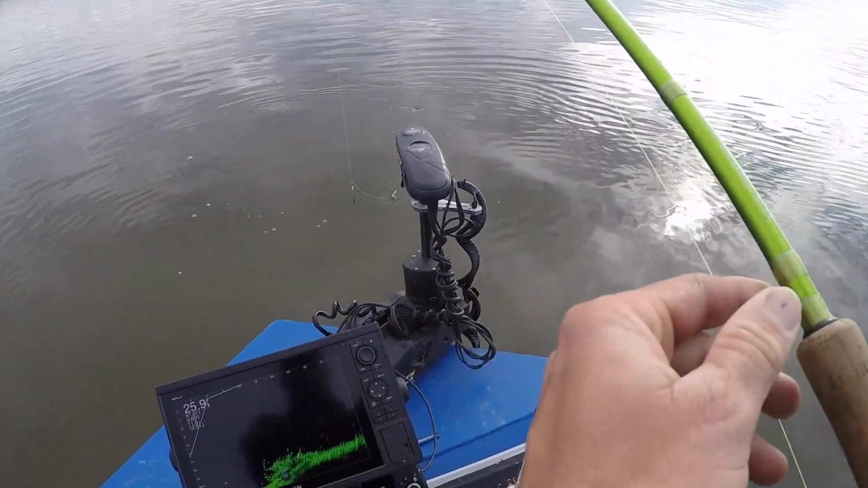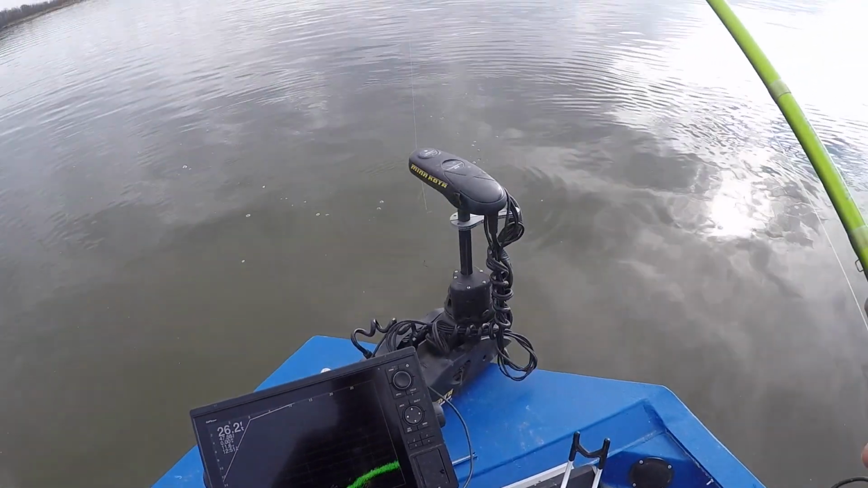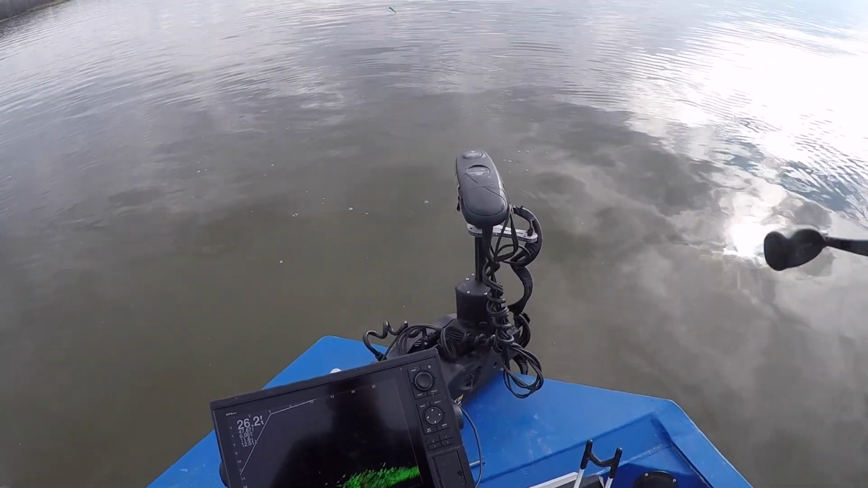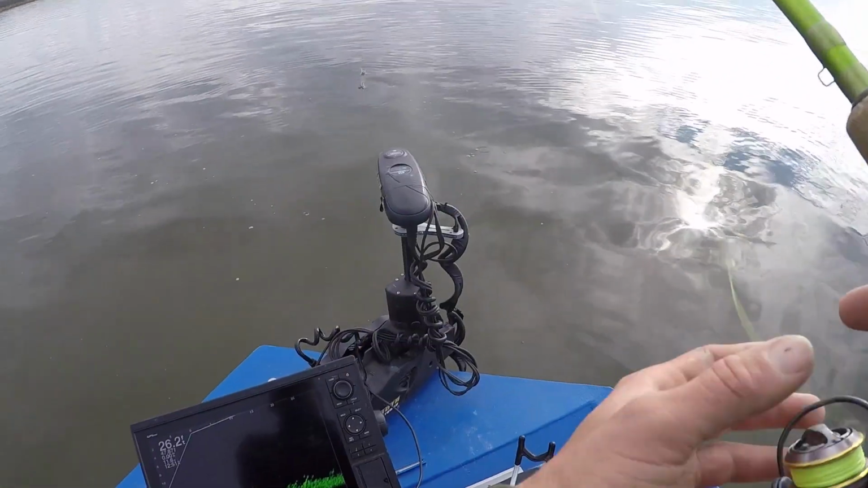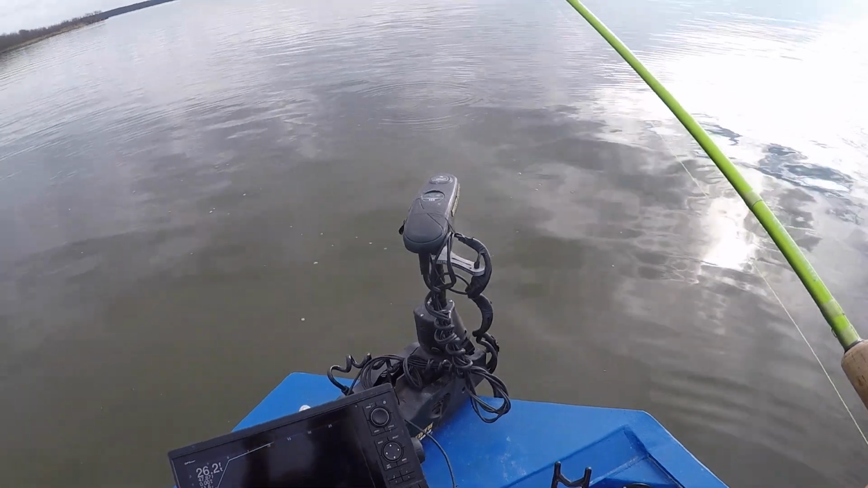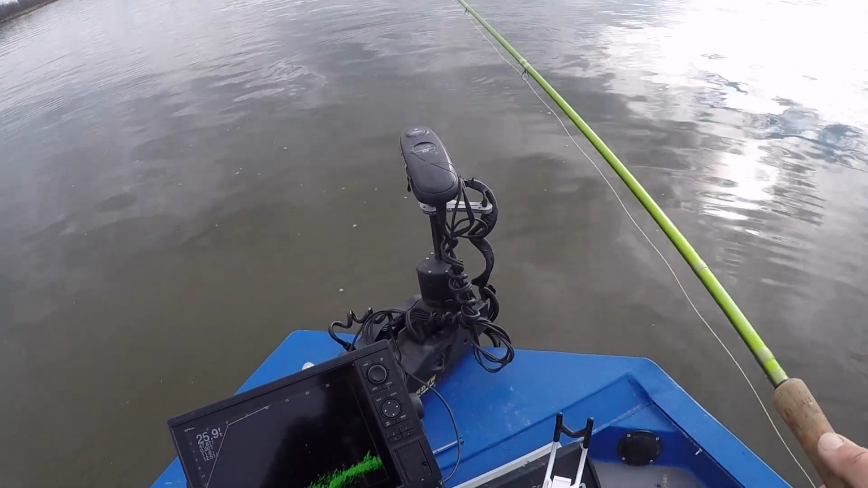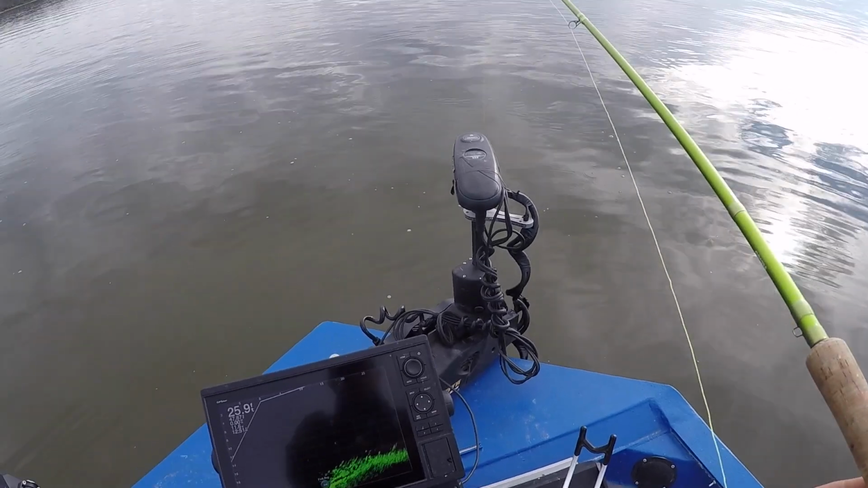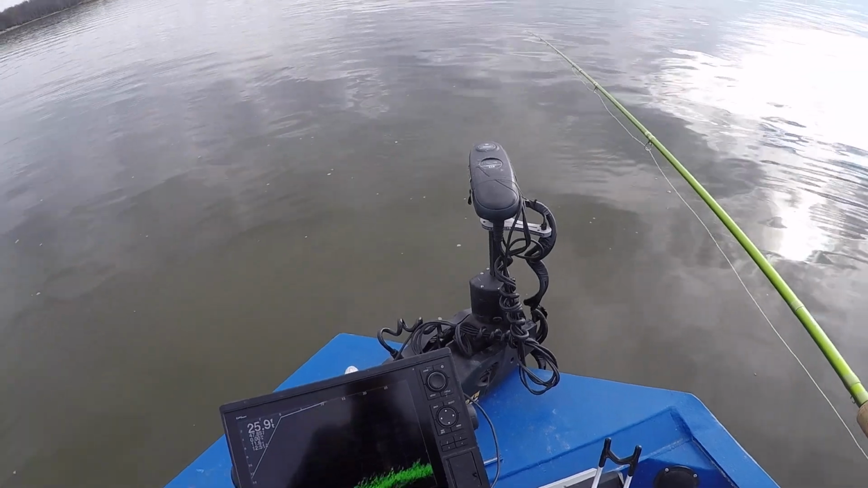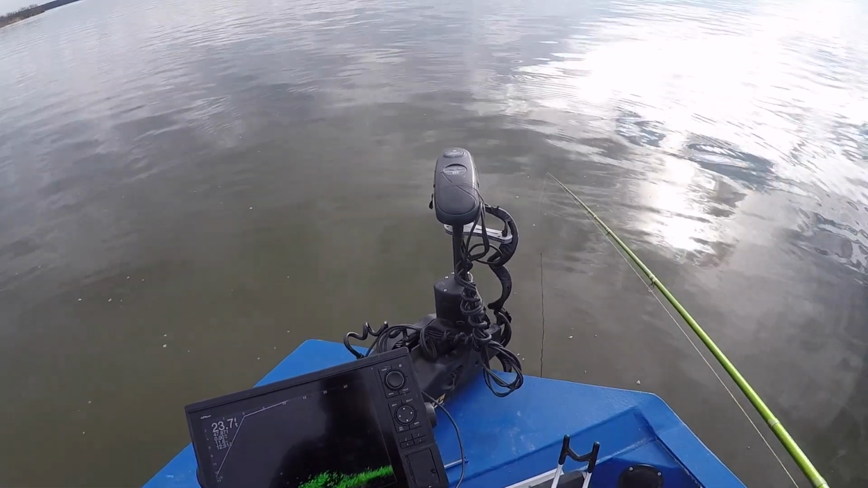All right, so we came to our first root wad there. Now you can see there's a lot of fish down inside there. A lot of those are small fish and a lot of those are shad, just coming in and out. It's very difficult this time of year to really see down inside the structure just because of the amount of fish. But we want to go down in there and we want to pluck the big ones out that are sitting down in there.